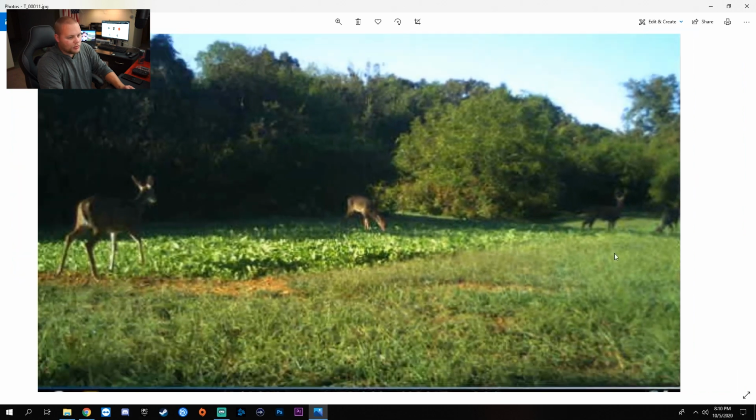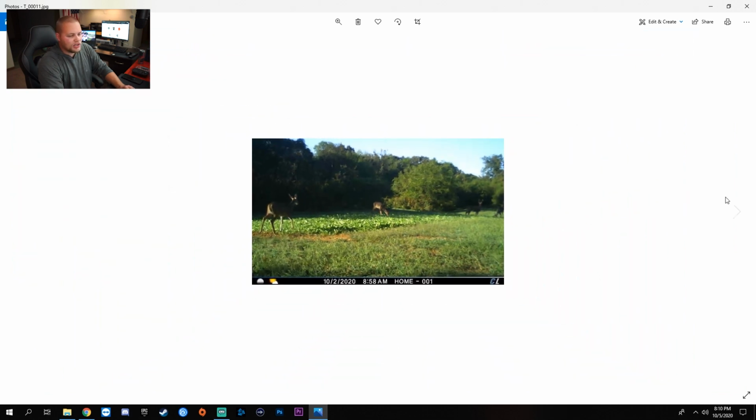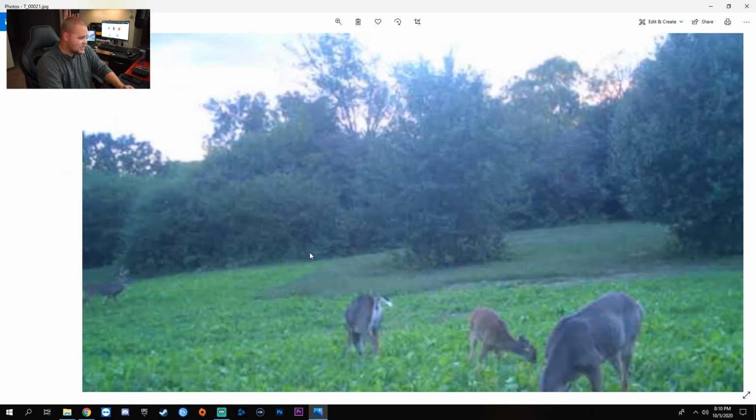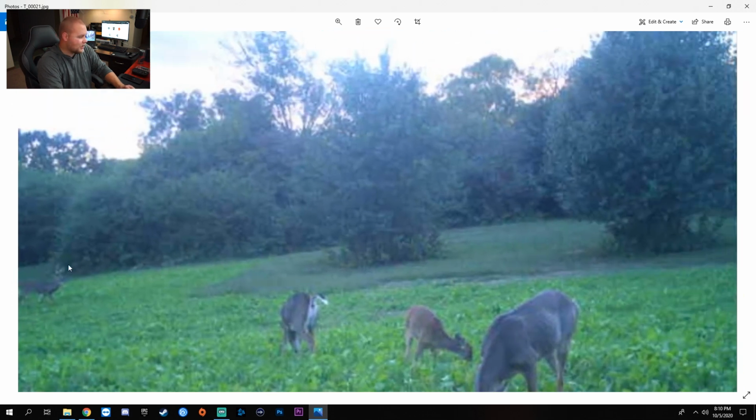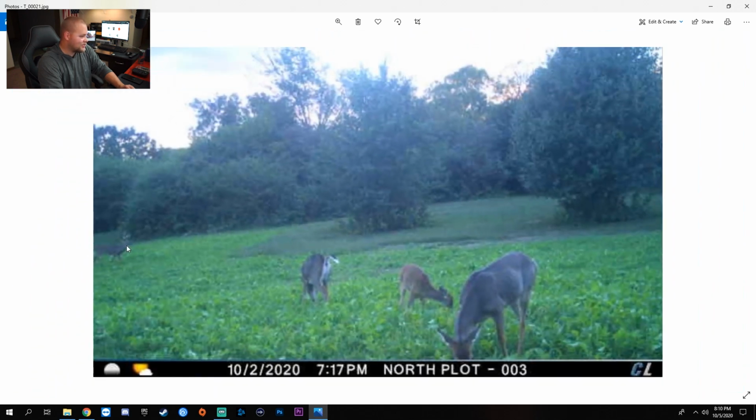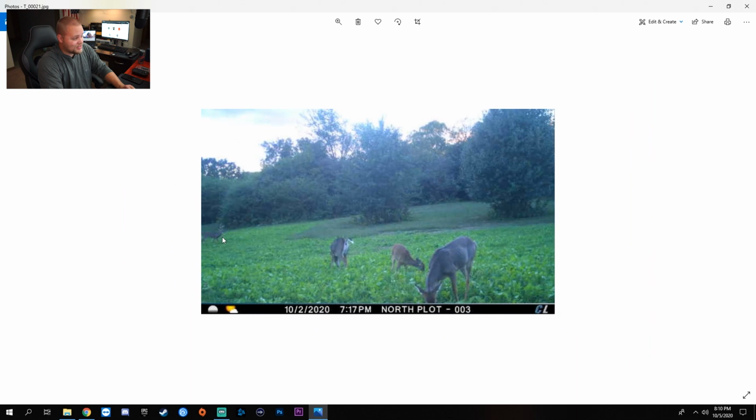Man, great looking buck over there. Great looking herd. Once again, feeding on the food plots. This one's in the evening, probably before they head out to their egg fields. But you can just see antlers. Like I said, it's pixelated. You can see the antlers. You know it's big. And once again, your food plot looks so good. Congratulations on that.